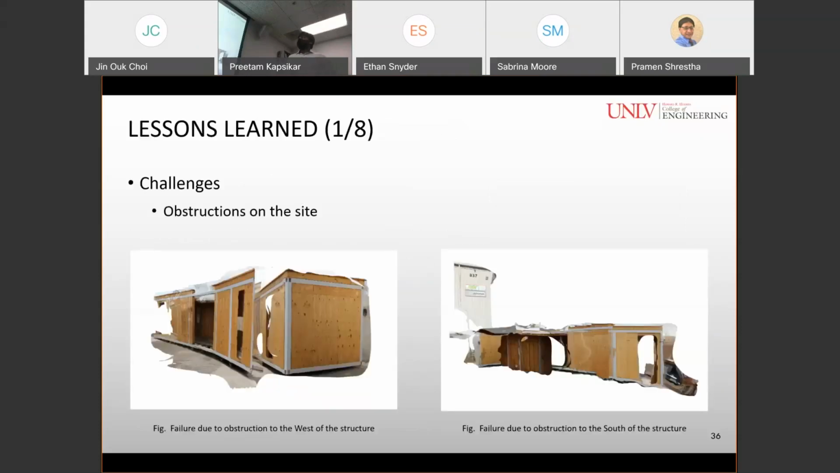So for the results, we faced several challenges, and out of which one was obstructions on the site. This model was generated using photos having obstructions. On the west side of the structure, there was an obstruction due to which we couldn't take pictures properly. And also on the south side of the structure, there was some obstruction. Other modular components were kept in the manufacturing industry. So that's why we couldn't take pictures properly, and hence this model failed.